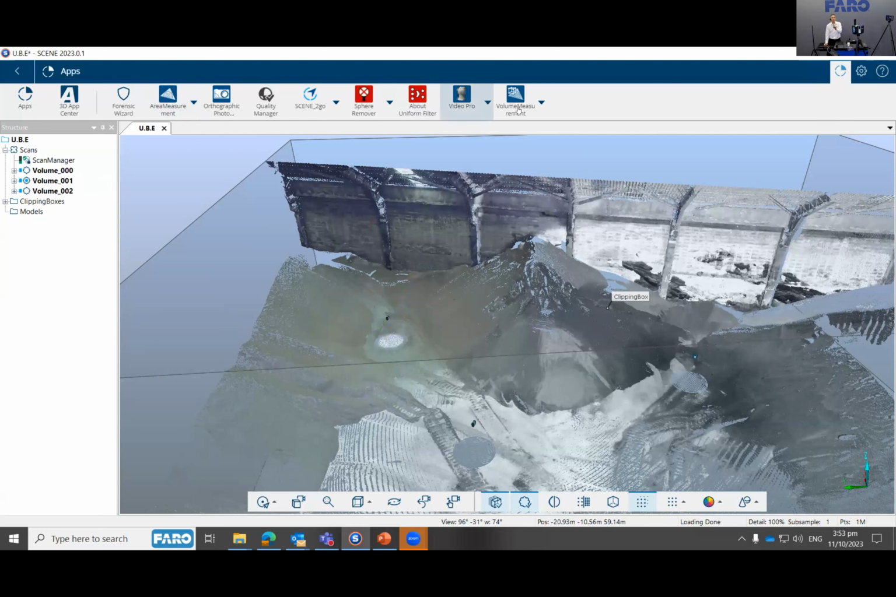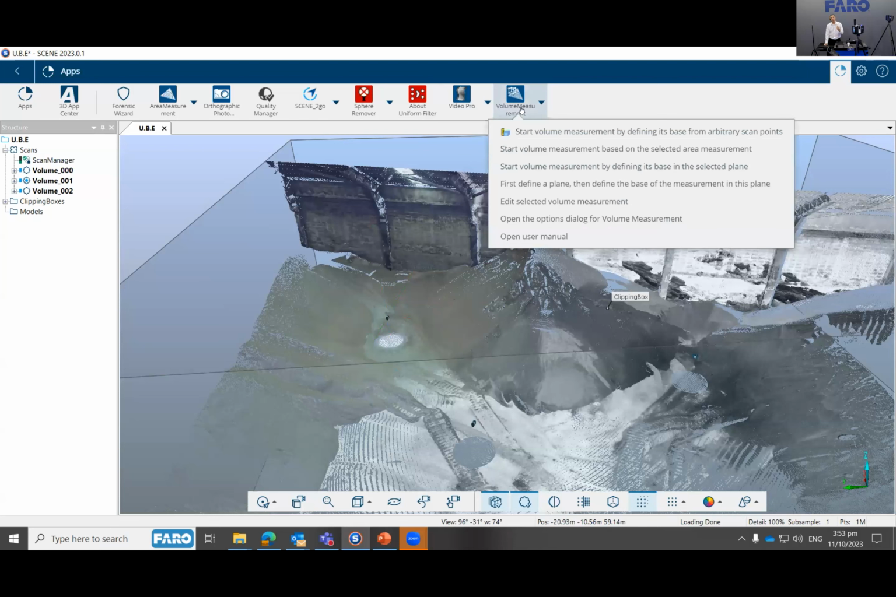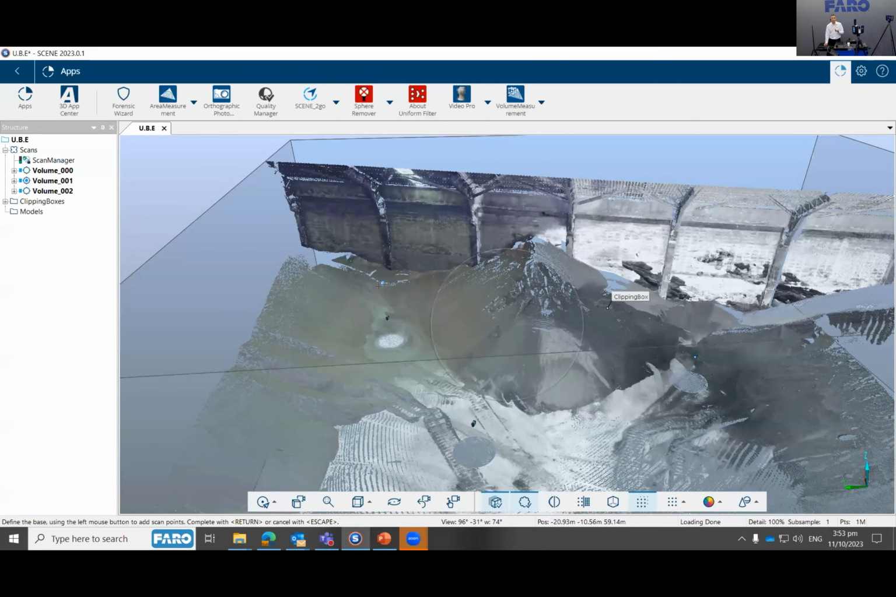And one of them is our volume measurement application. So I can just start doing volume measurement by defining my base. You can just select a few points, for example, in this specific stockpile that we want to calculate. Of course, you can do this more accurately if you want by clicking really where the base is that you want to measure. So I'm doing a rough one.